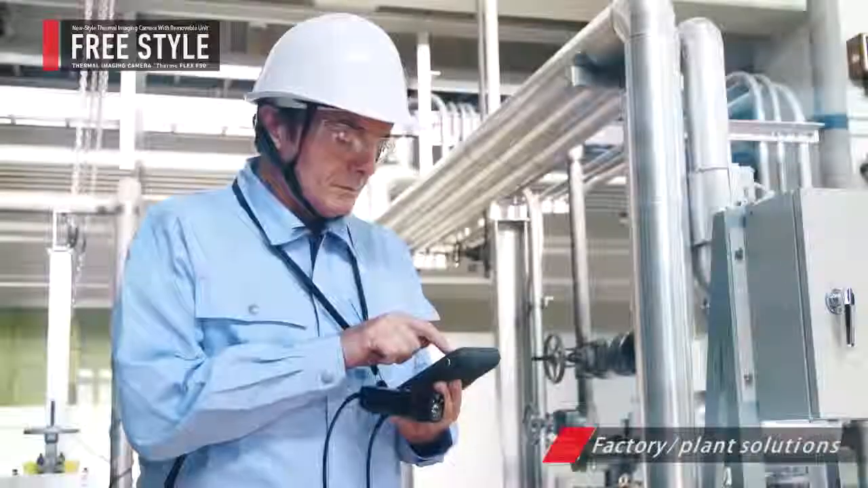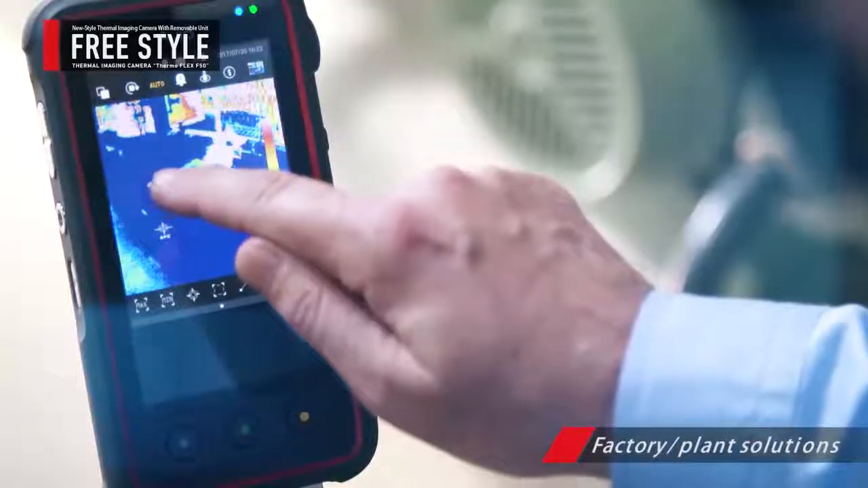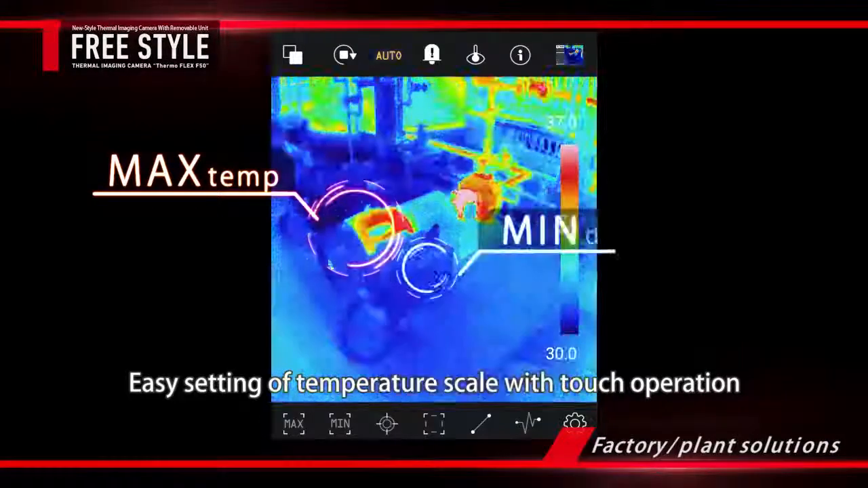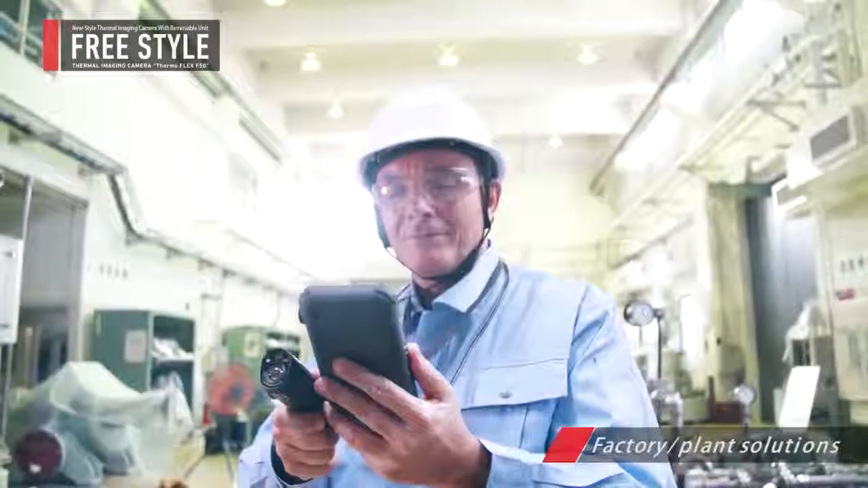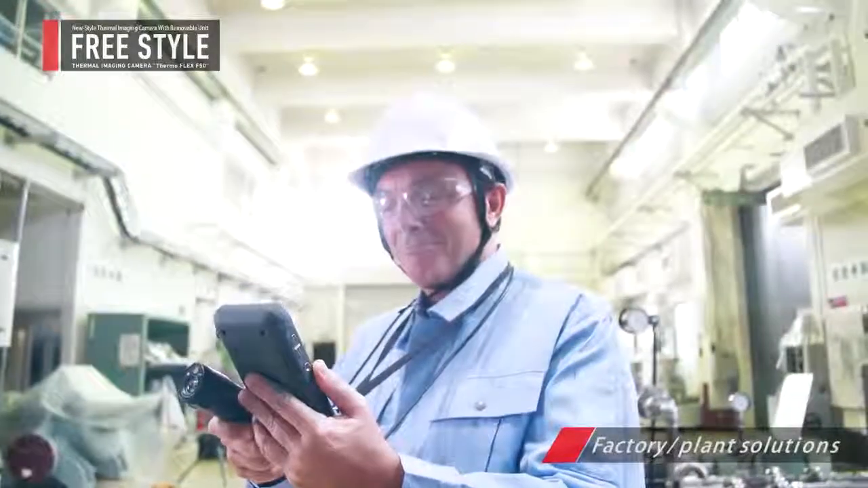Moreover, intuitive operation is possible by using the controller's touchscreen. For beginners, it is possible to smoothly set the temperature scale setting by touch, which was difficult for them in the past. The new Freestyle Thermal Imaging Camera, Thermoflex F50, increases the efficiency of on-site operation and reduces the risks.